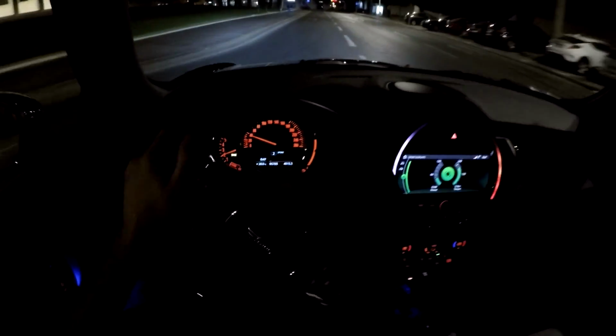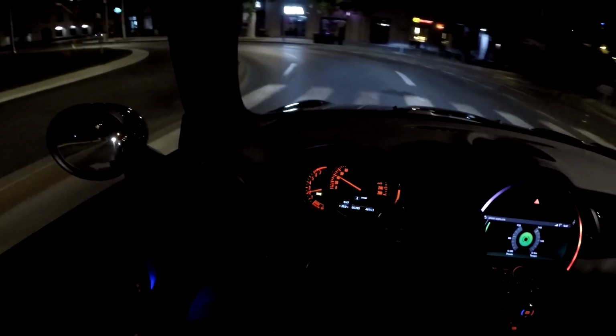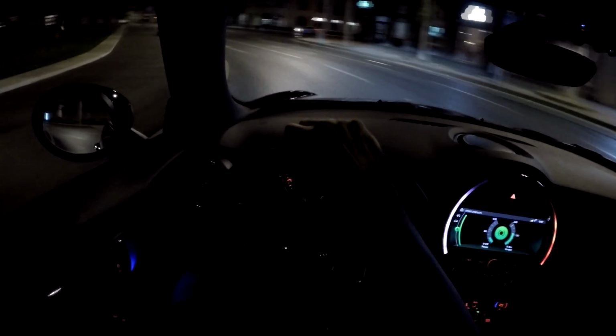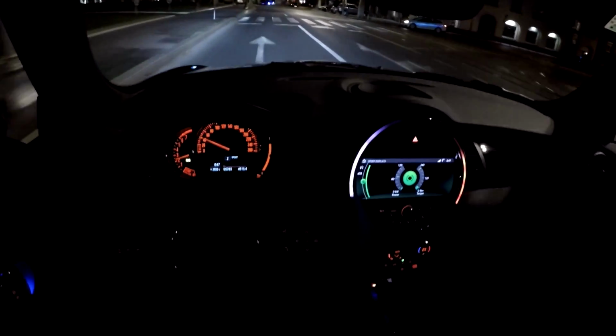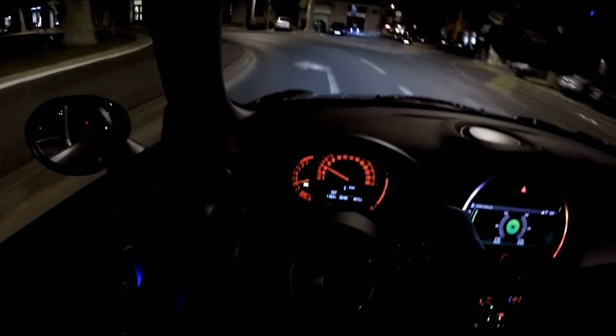Entering the big, let's say, roundabout here. We'll have to be a bit slow.